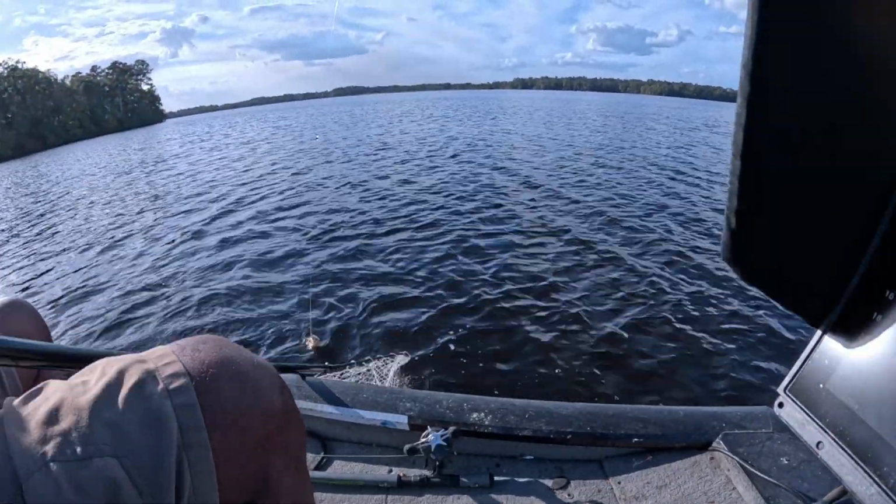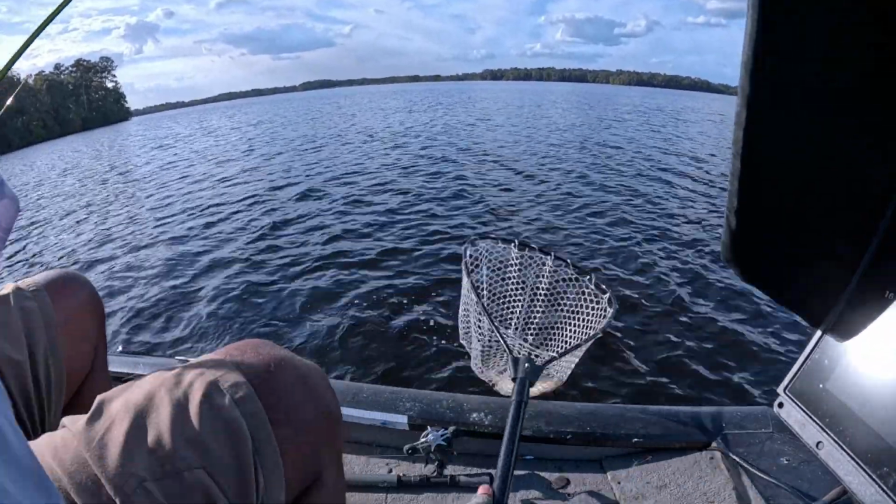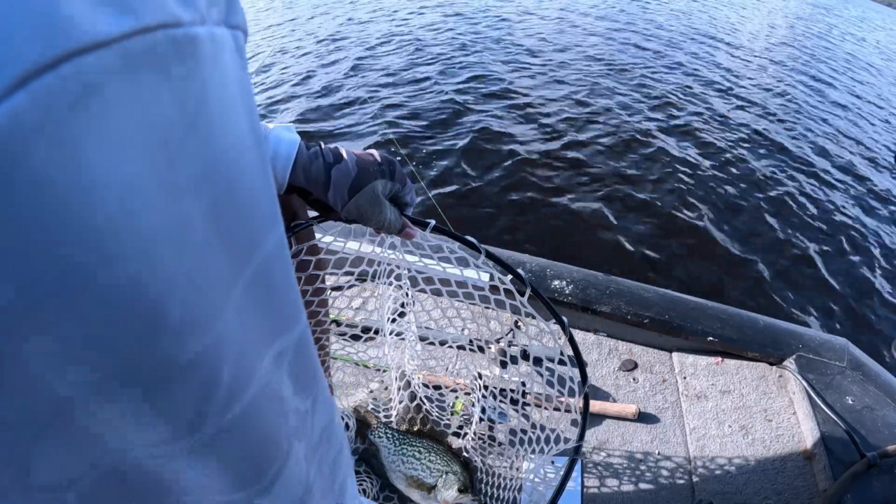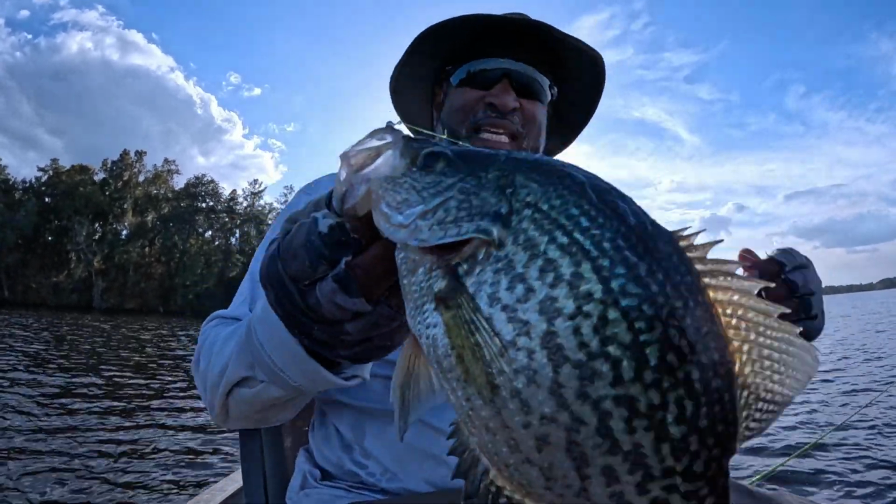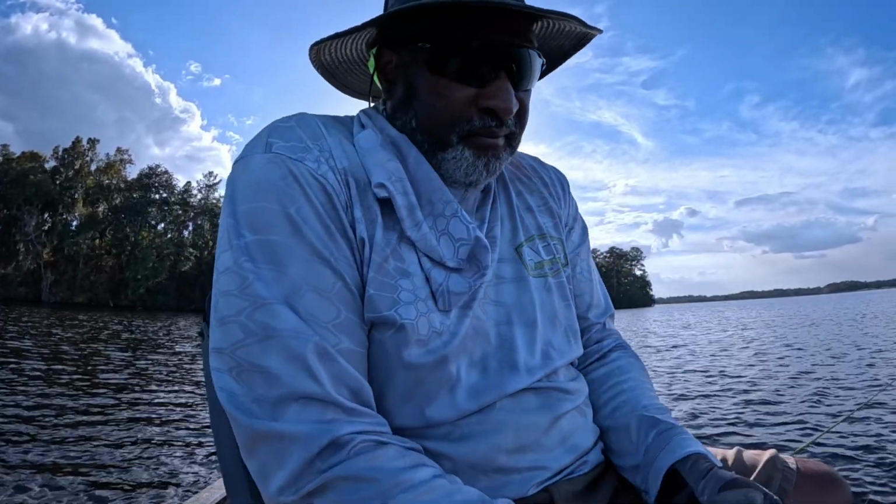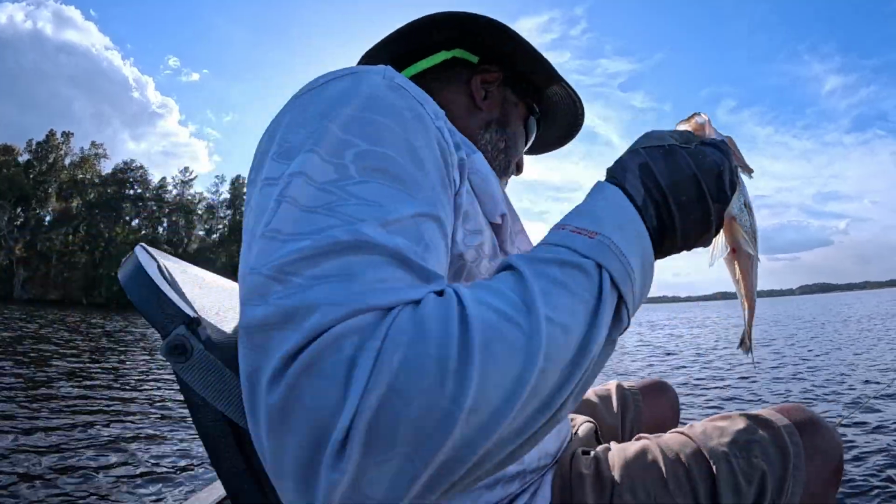And she's got buddies down there too. Whoa! Oh, look at that. Now I'm going to weigh this fish, get it back out there in the water, but look at that. Wow. Beast. Beast of Lake Tarpon, folks. Let me weigh this fish up. This is a big beast.